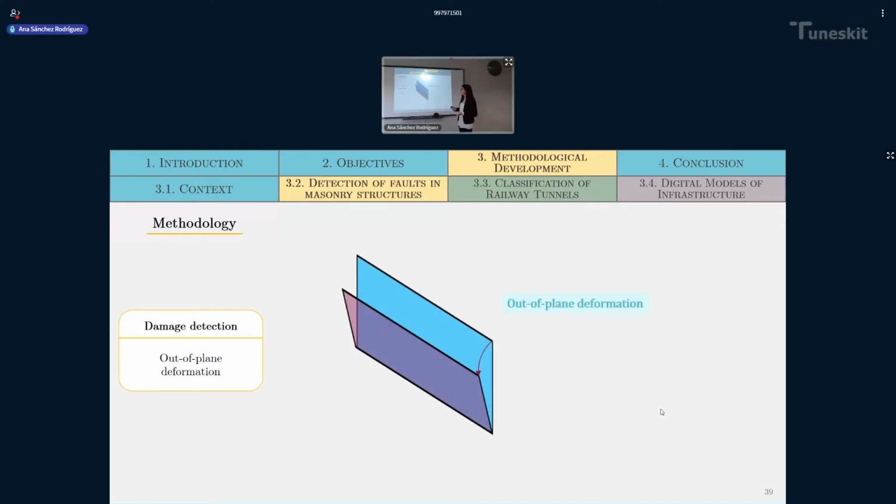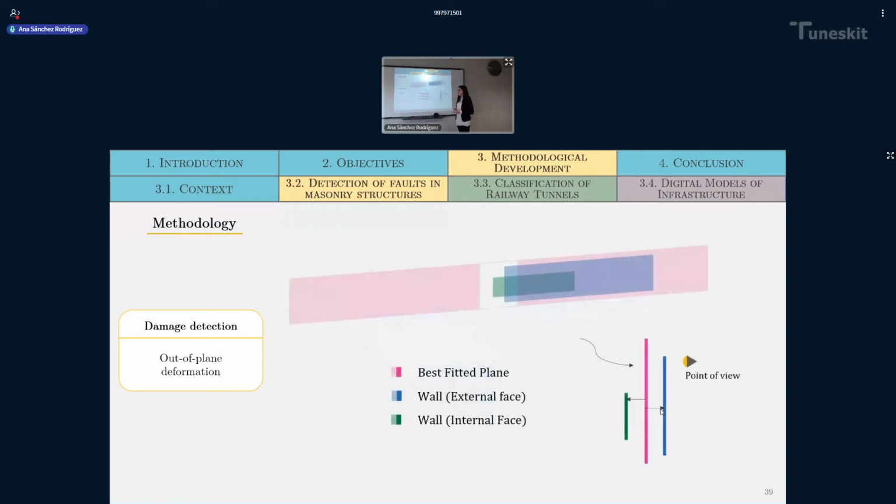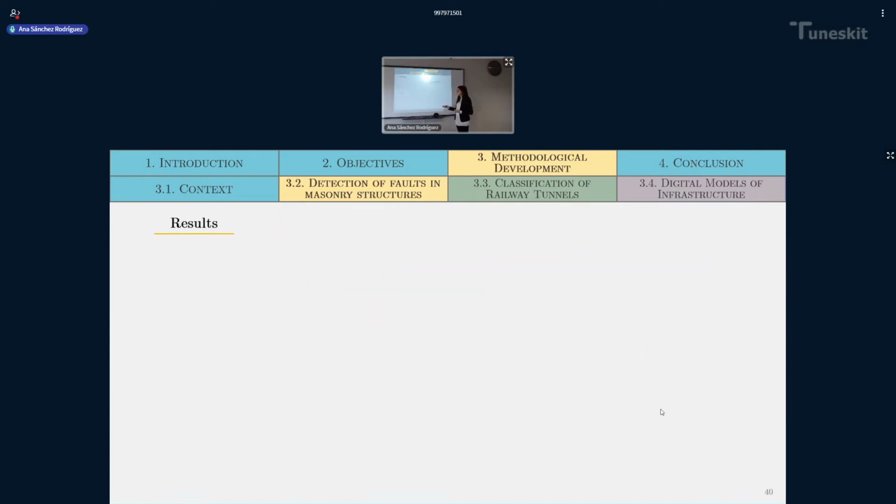We are going to be measuring out-of-plane deformations. And how do we do this? I fitted a plane between the two faces of the wall, and then I measured the distance from each point in the walls to the fitted plane. The results are reflected in two images.